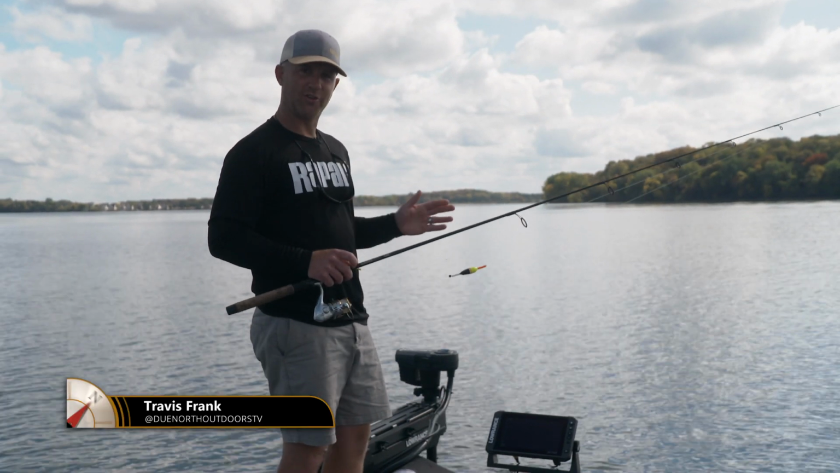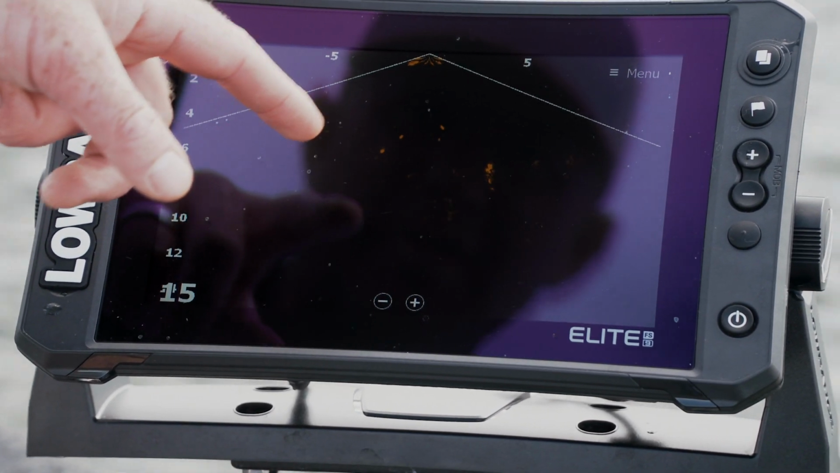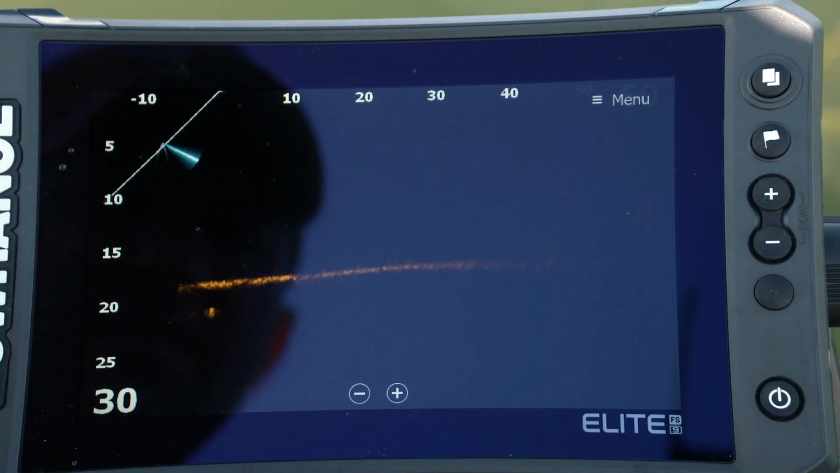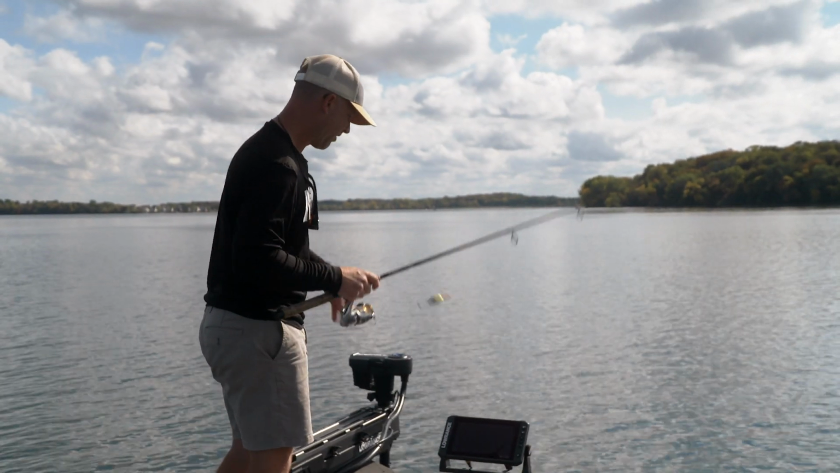I want to show you what it looks like to fish in the open water with the Lowrance Active Target in down mode. To start, I actually use it in forward mode. I can scan 100 feet in front of the boat and I can find the school of panfish. Right now I'm panfishing and I can drive right on top of them, and now I see them below the boat.